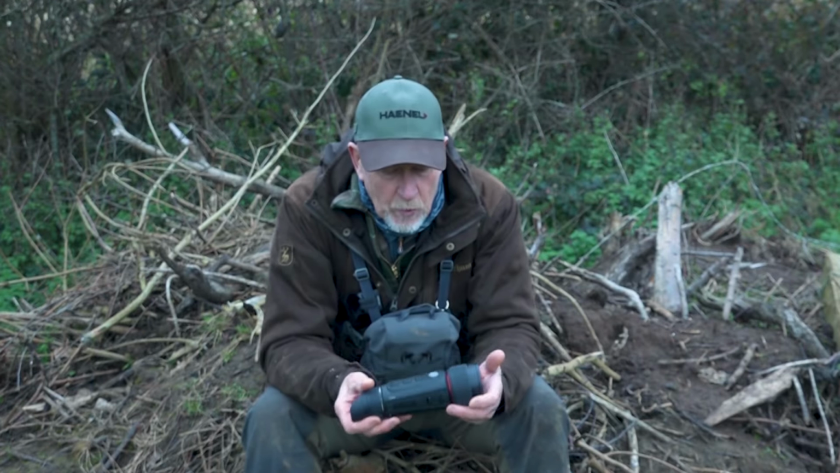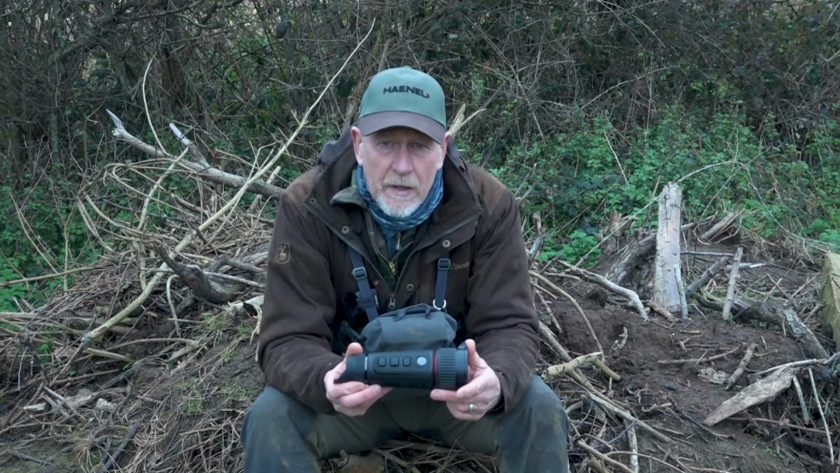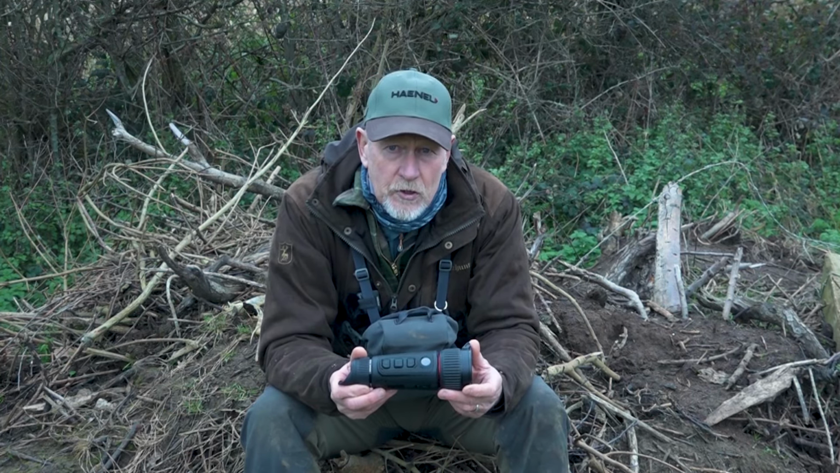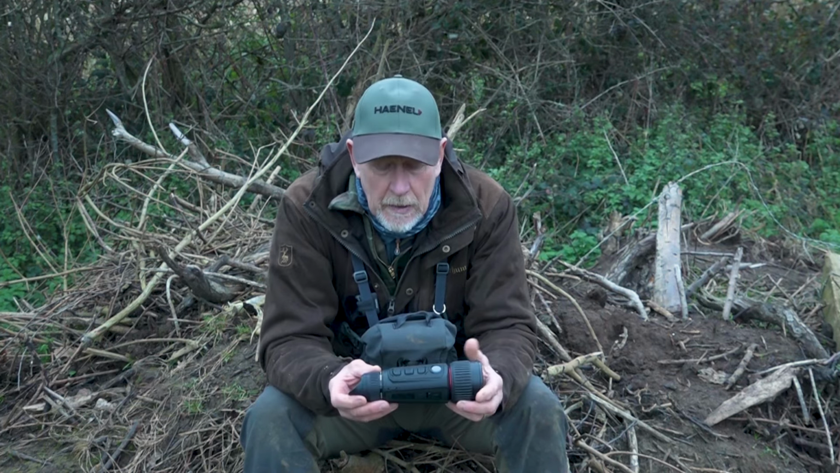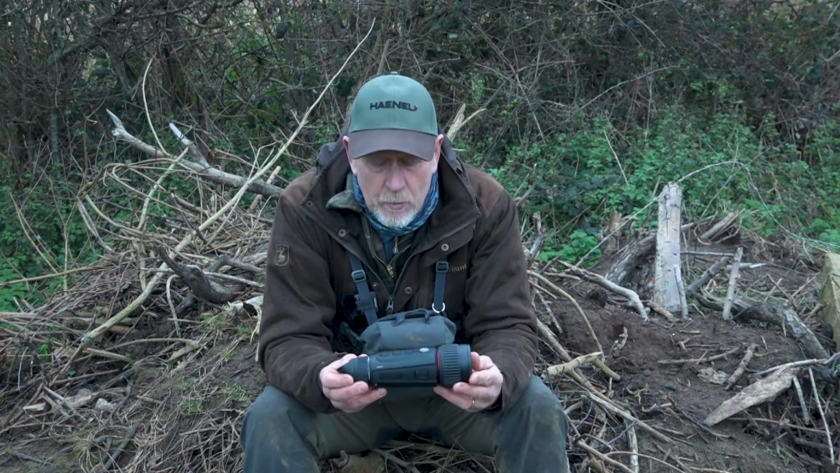But what is particularly impressive about Nocpix is the actual clarity of vision on these units. It's incredibly clear and sharp. It's a very quick gain, so I am impressed with that.